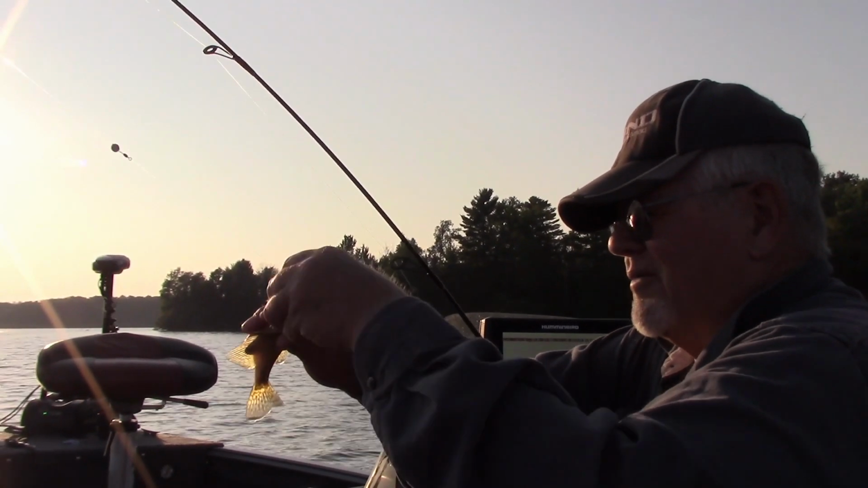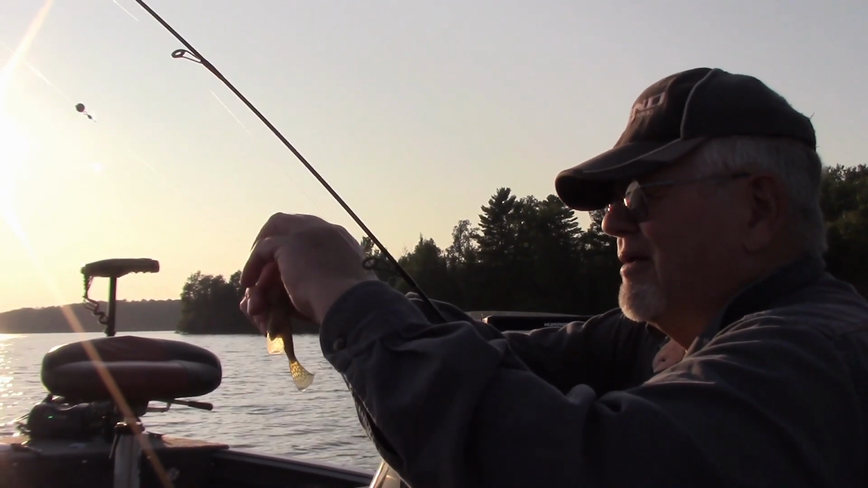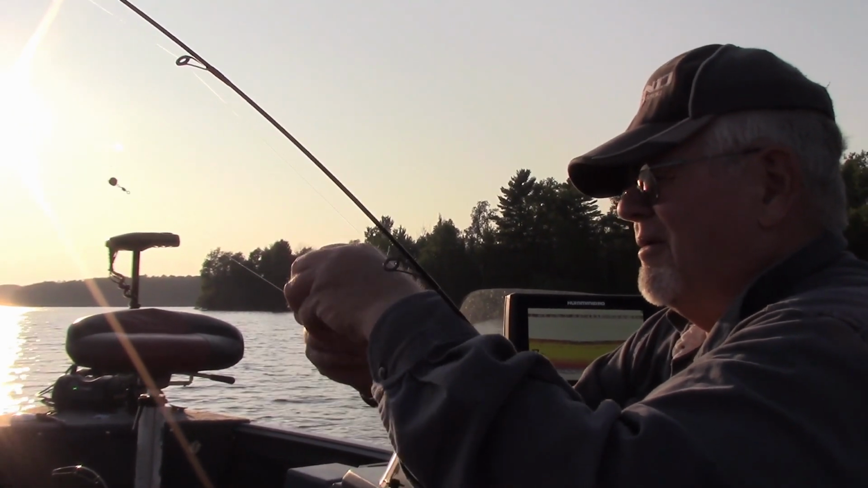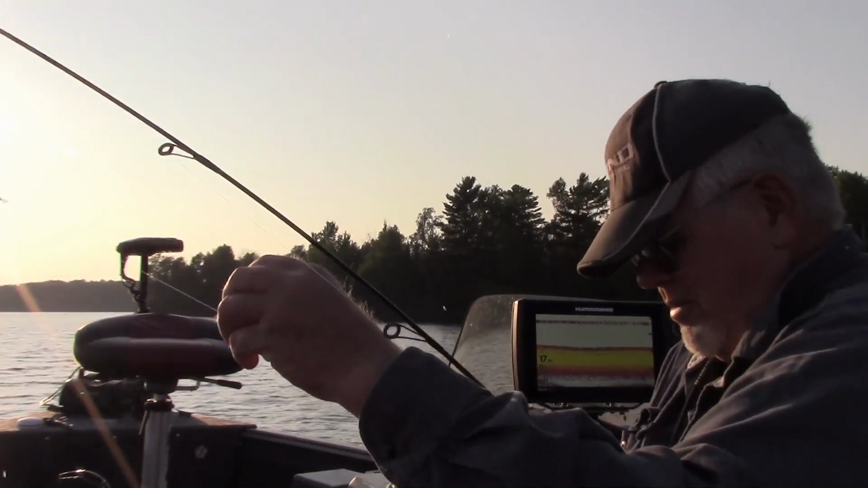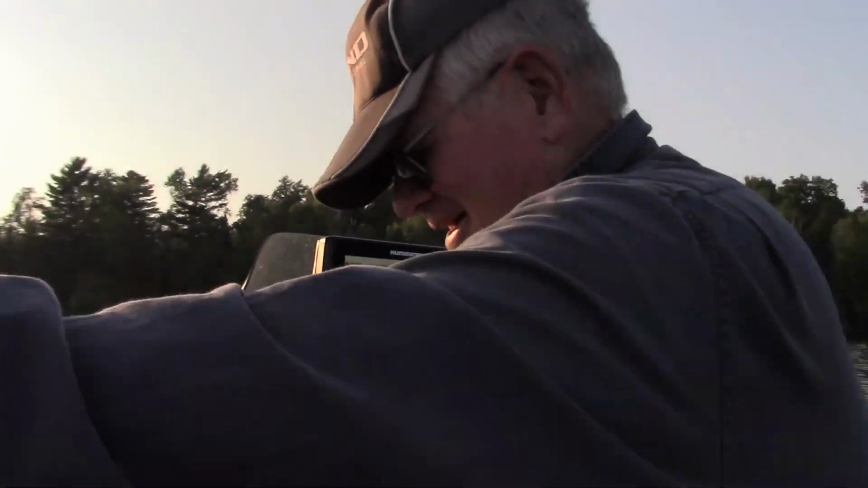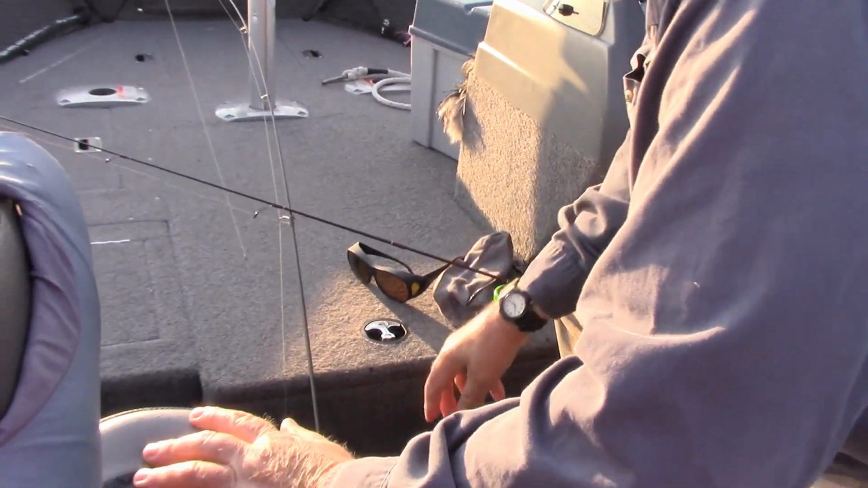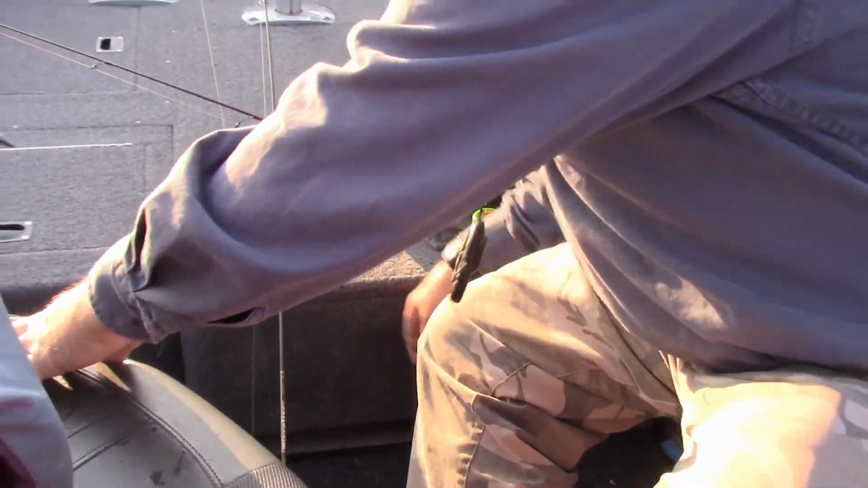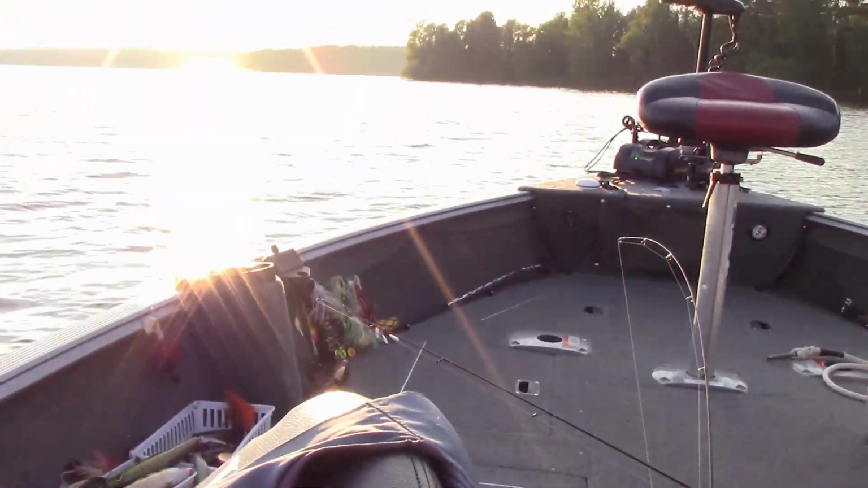Well, get the hook out of him. I could help if I didn't have so much pressure on the pole. But we'll get him off. Here, there we go. Oh, flying fish. Chase him around the floor of the boat. There you go.